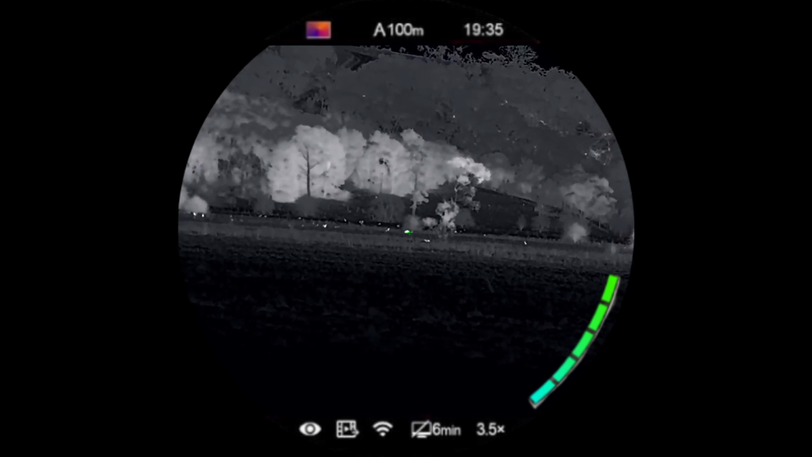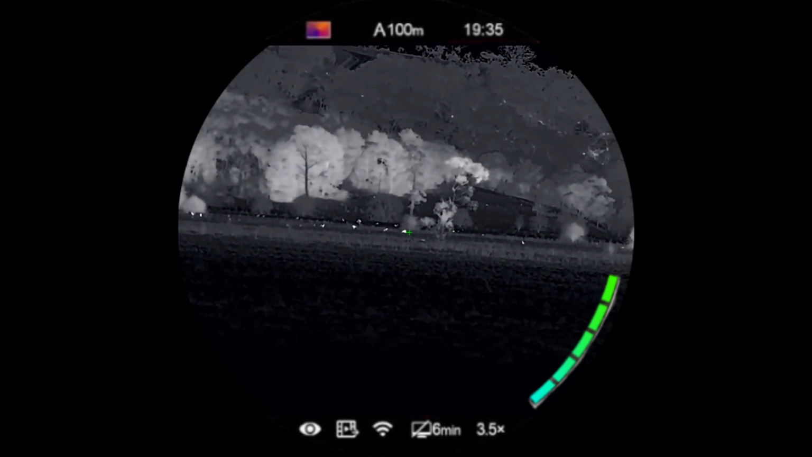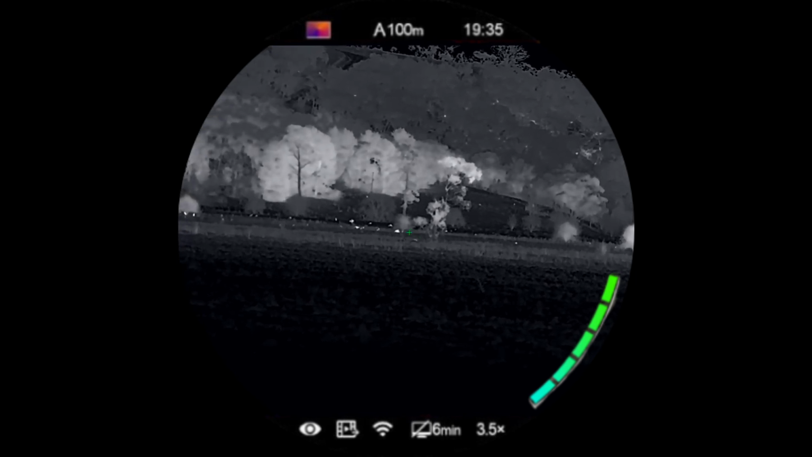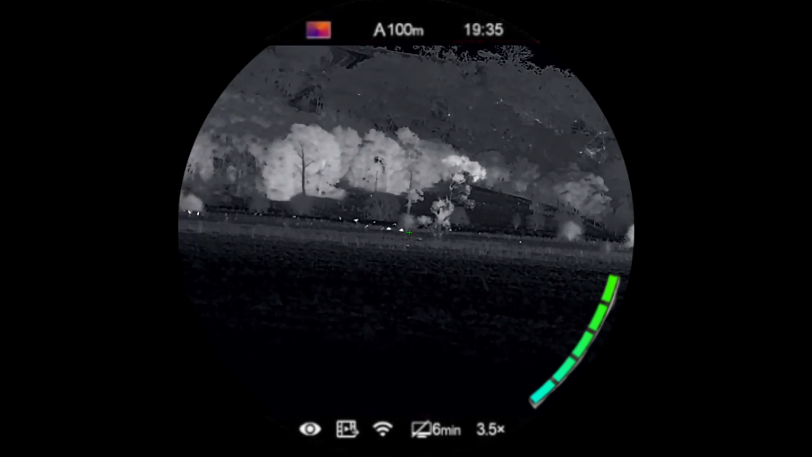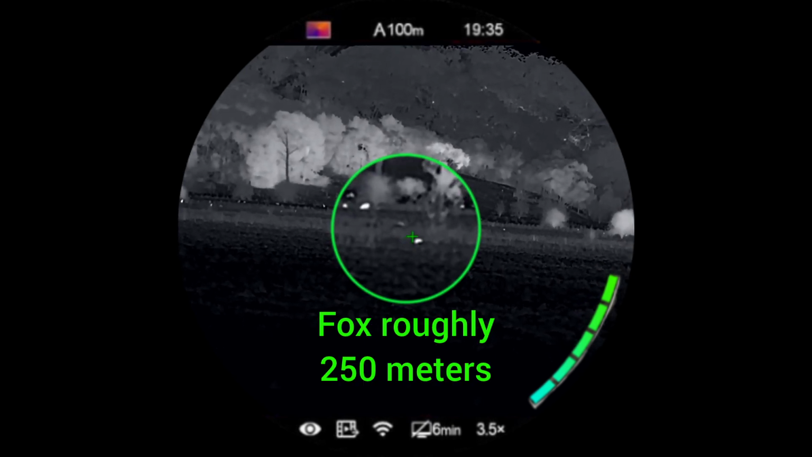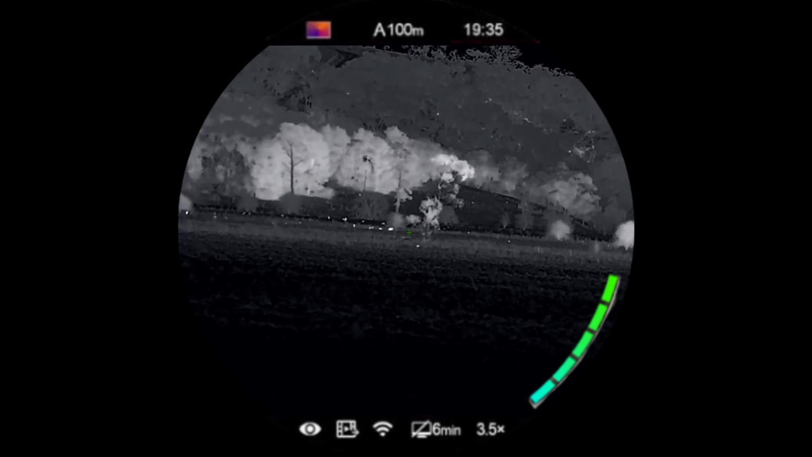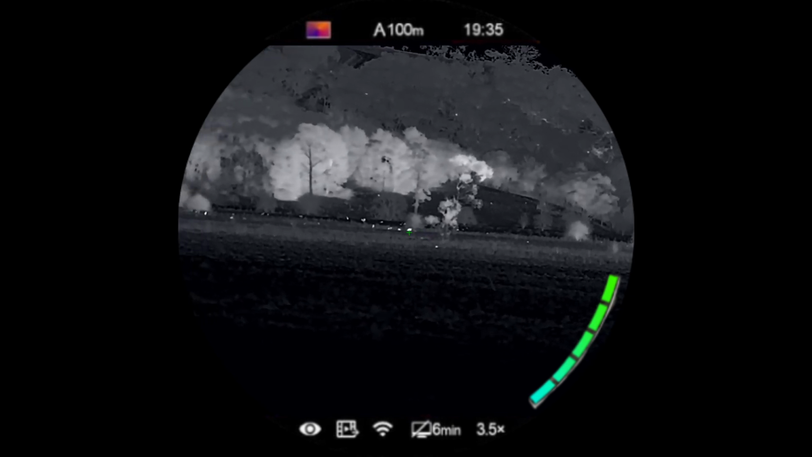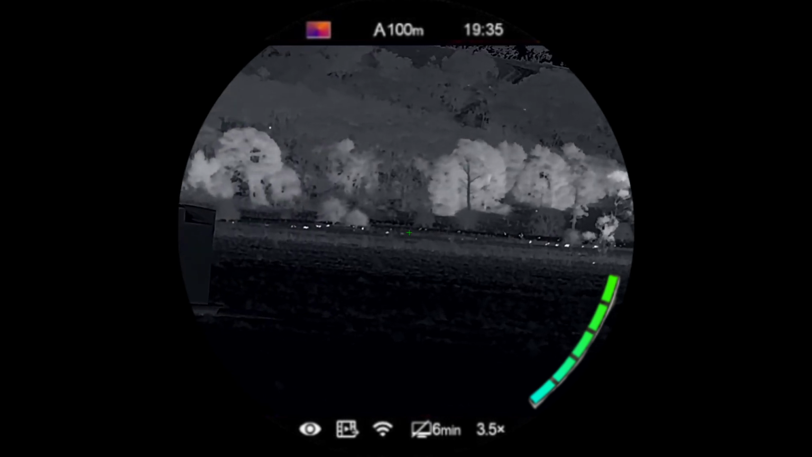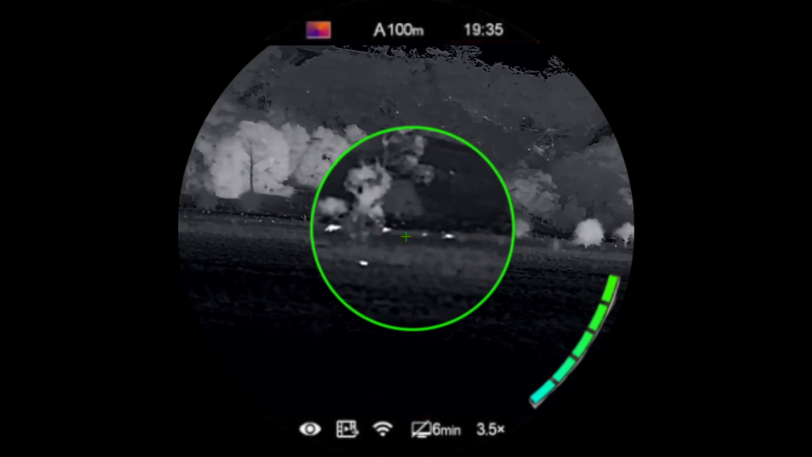Anyway, I just want to take some time to record this because in my last video where I was doing some ranges on kangaroos at distance, the issue I had, which I kind of realised, it's a fox right there. I'm going to keep an eye on him while I talk. I realised after I put the video up that it was very hard to see the kangaroos on the horizon using black hot. So I'll get a range on these.